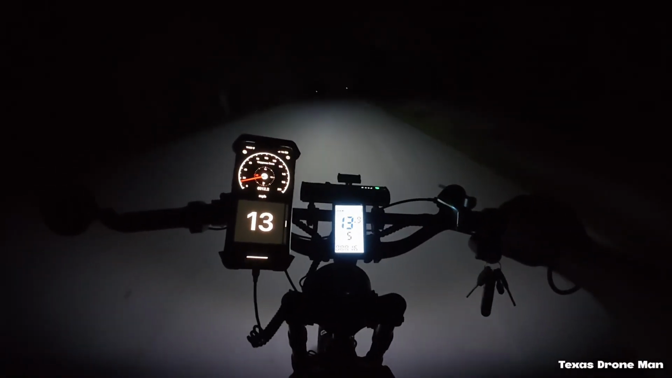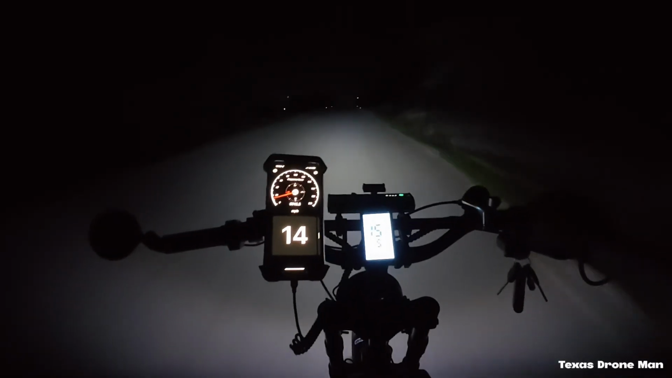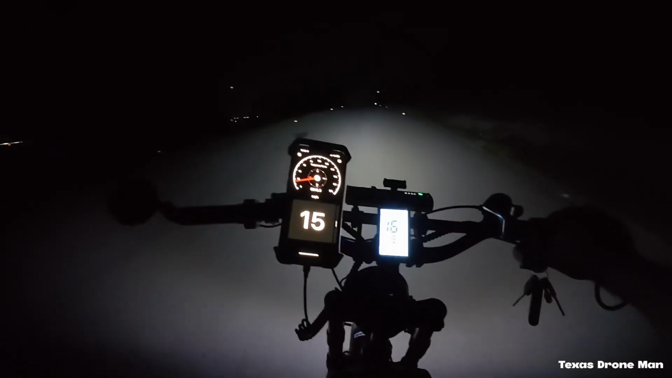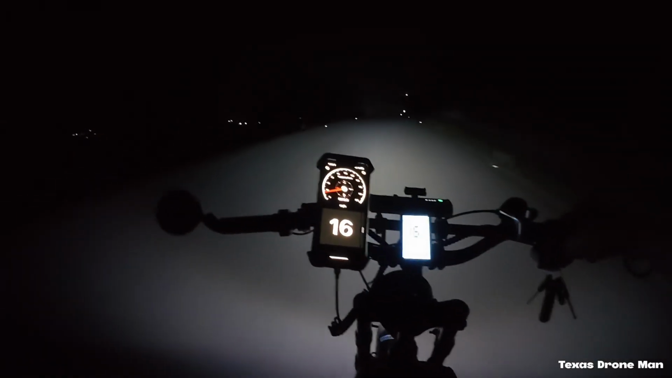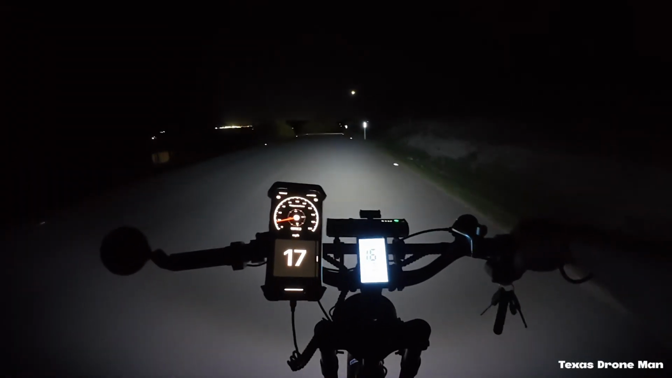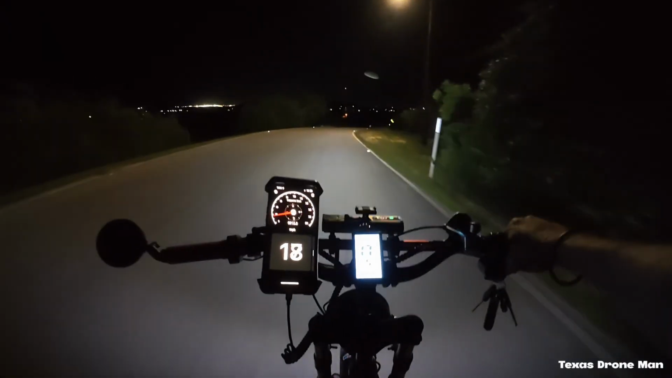Damn, I've already done 13 miles just here goofing off. Huh. That old battery's sagging. I've had this out a couple of times, just doing spins around the neighborhood and going up the hill, kind of blowing off some steam. I got another day or so on this before I gotta charge it though. I don't do a whole lot of super long rides.